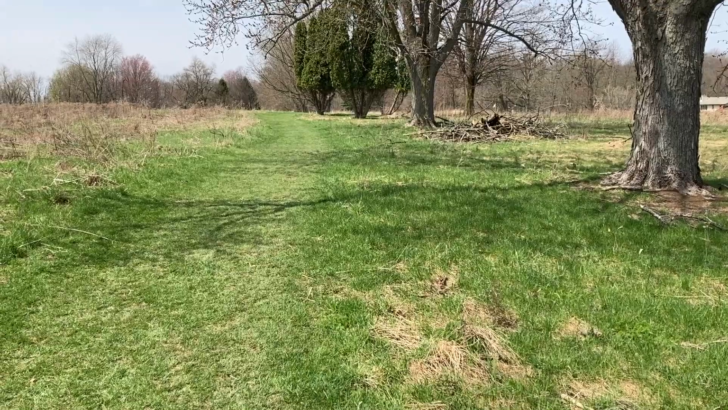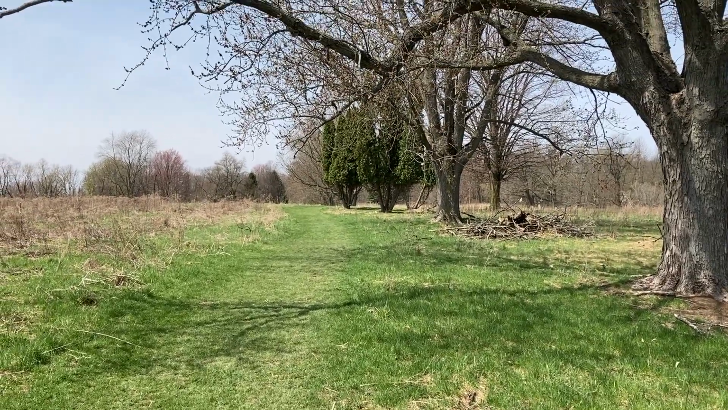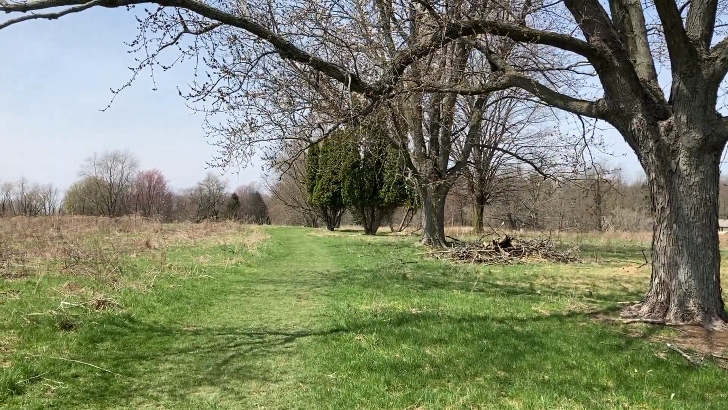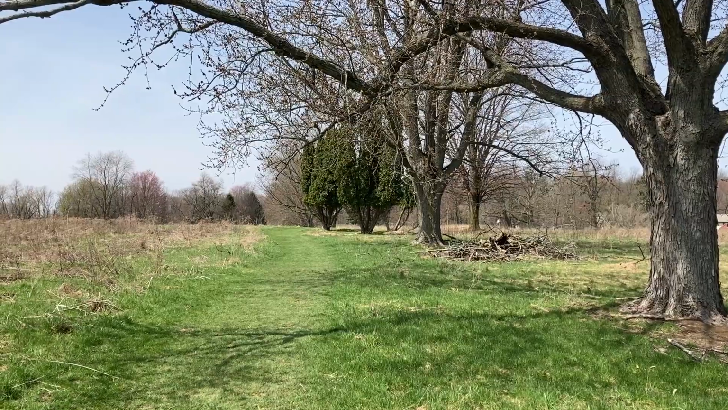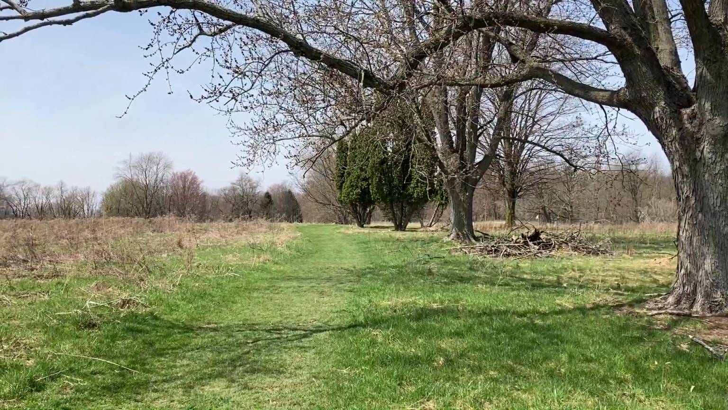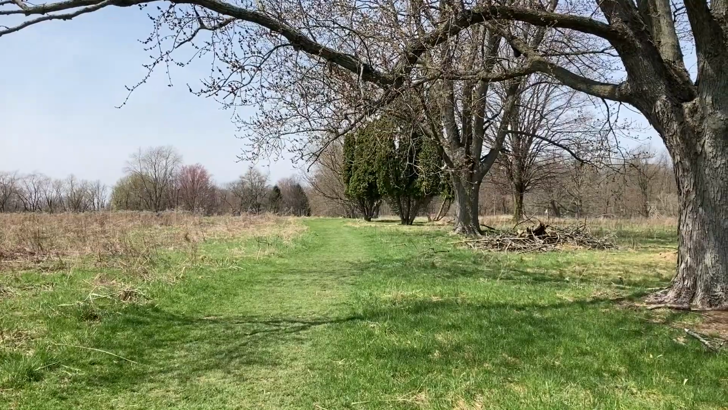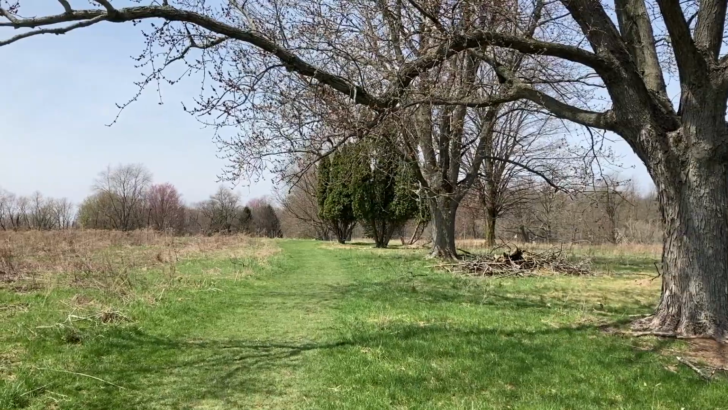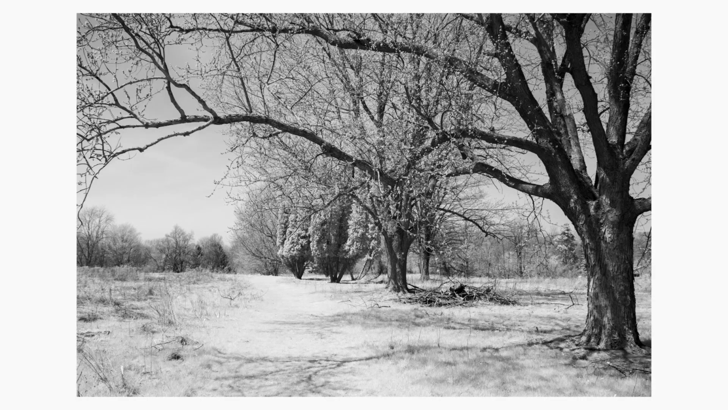I like this path that's been groomed here, mowed in the grass. And then I border it with this larger tree on the right, and you can see it going on into the distance. Again, green grass, some buds on the trees, but not really the tall wild grasses yet. Obviously not the wildflowers yet either. But then you see the limbs of the tree better, the trunks, and you see this comparison of plant life. Some of it's dying off from last year, and some of it's just beginning to grow.